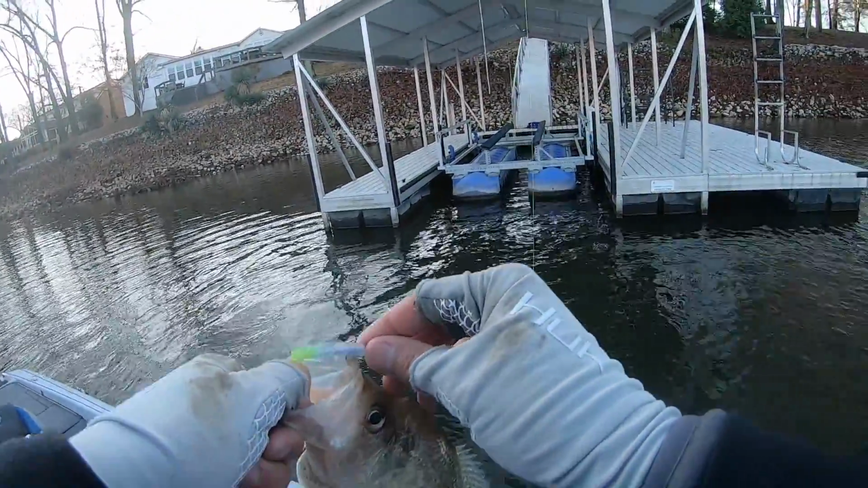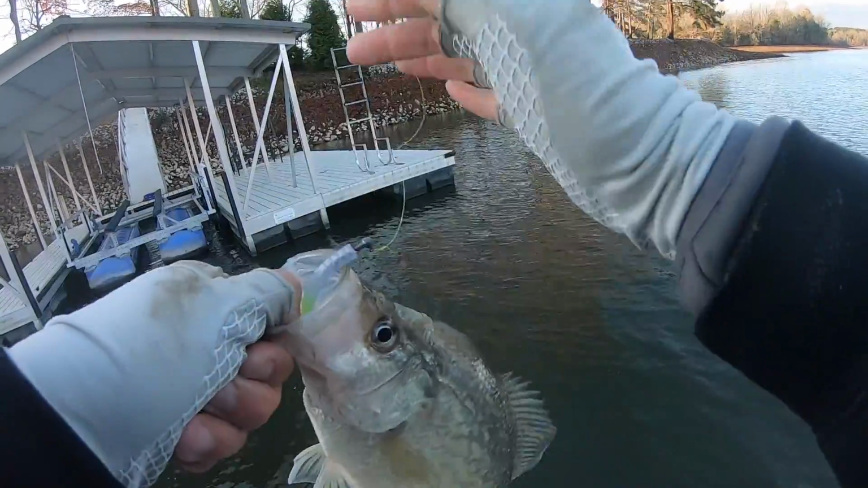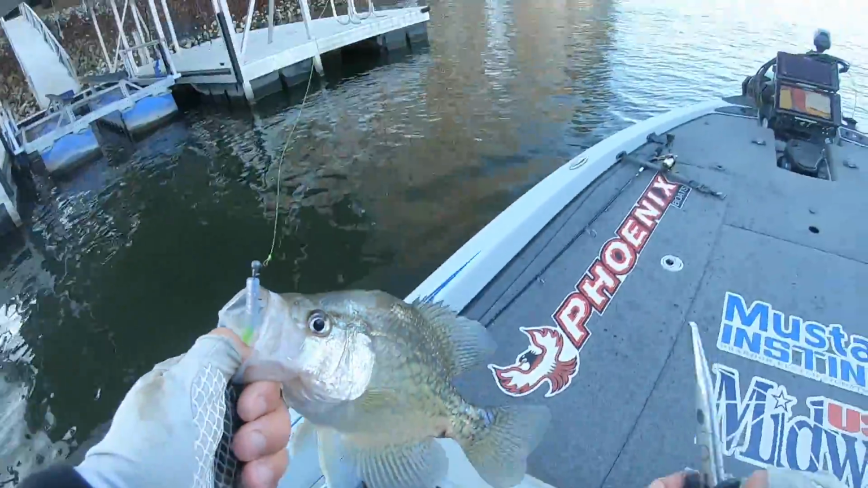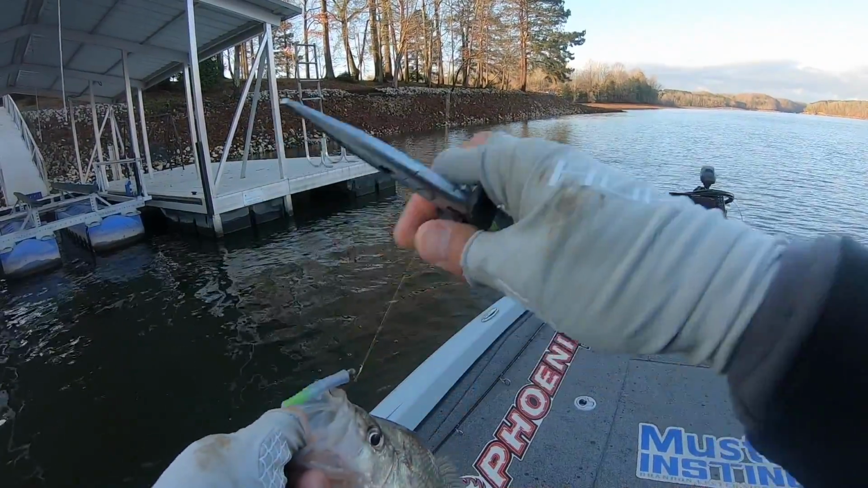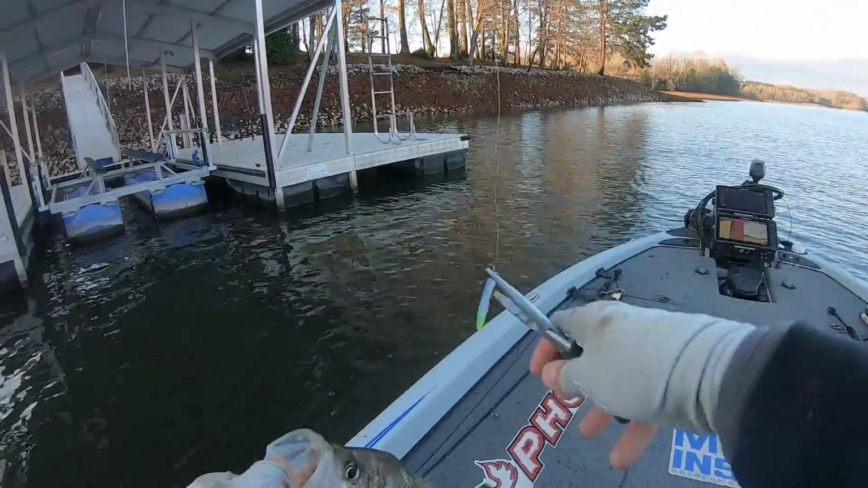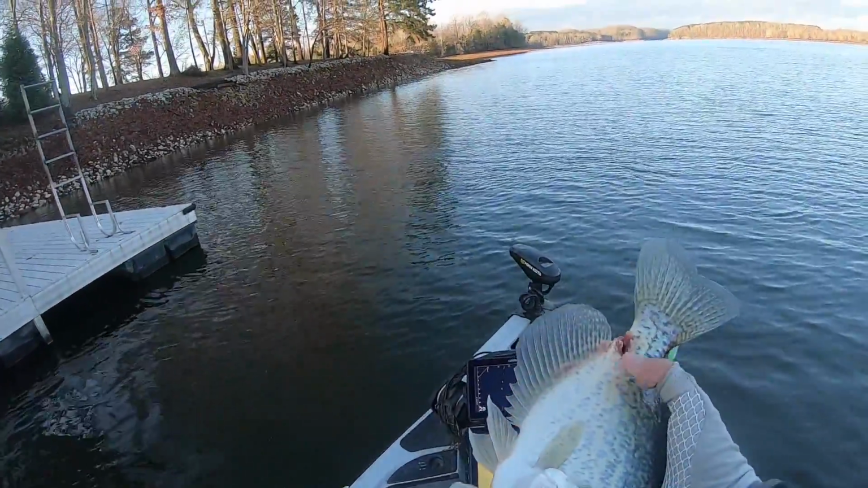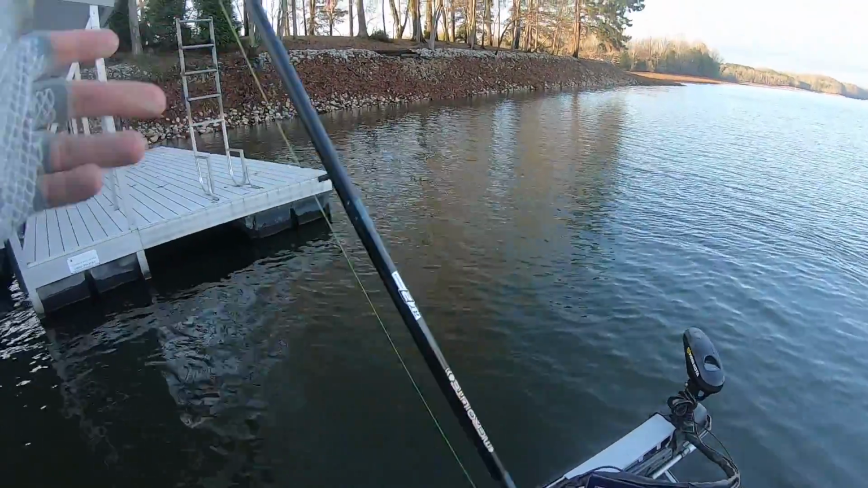When I'm fishing docks for crappie, I don't necessarily watch my jig the whole time with Active Target like I do when I'm fishing brush piles. But what I use it for is when those fish move, I can tell exactly where they move to, because a lot of times when you catch a few crappie out of a school, it'll move that school, and that's what's happened right here.